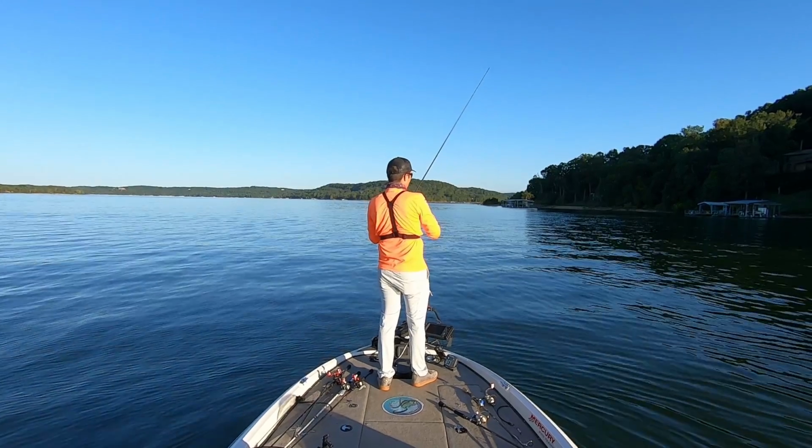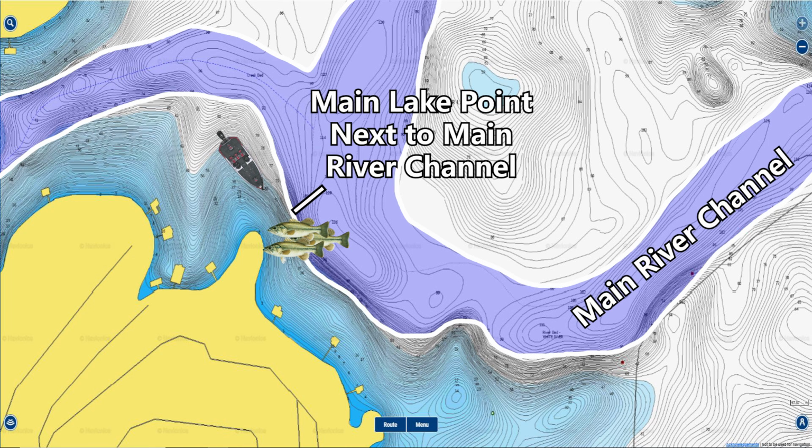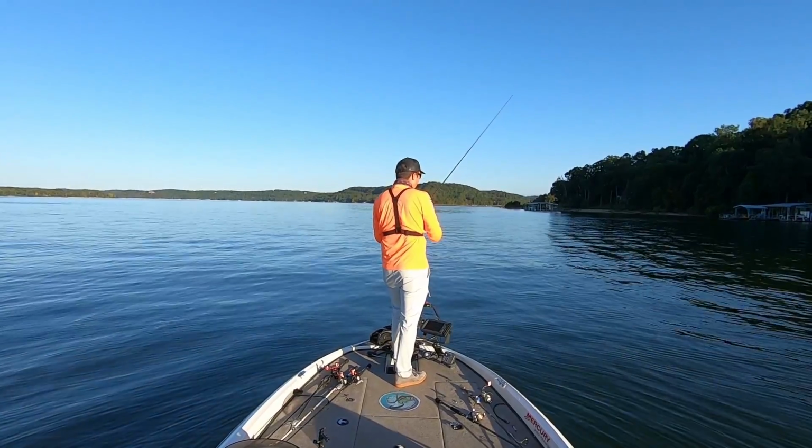A lot of times this time of year, these fish will pull up later in the day pretty close to these main lake points. Right now I'm seeing fish in 25 feet of water. The point up there is real shallow, but just off to my left is very, very deep. You have probably 100 feet of water just off to the left here, and so it's a great little feeding shelf for these fish to pull up on. And oh man, they're all over the graph.